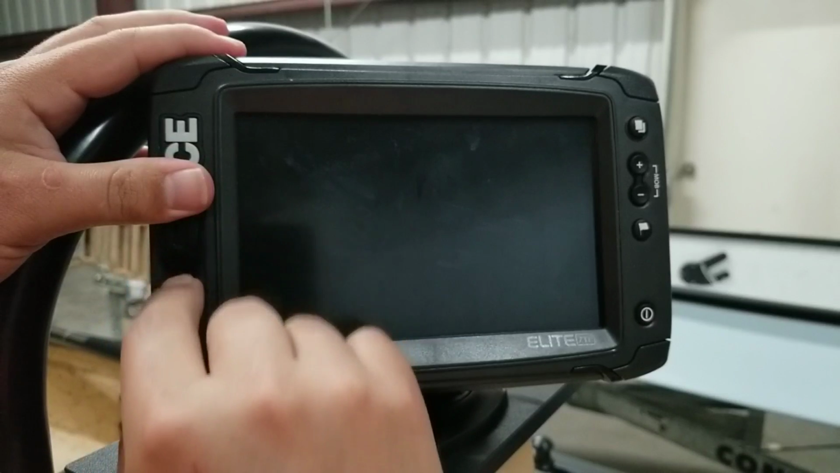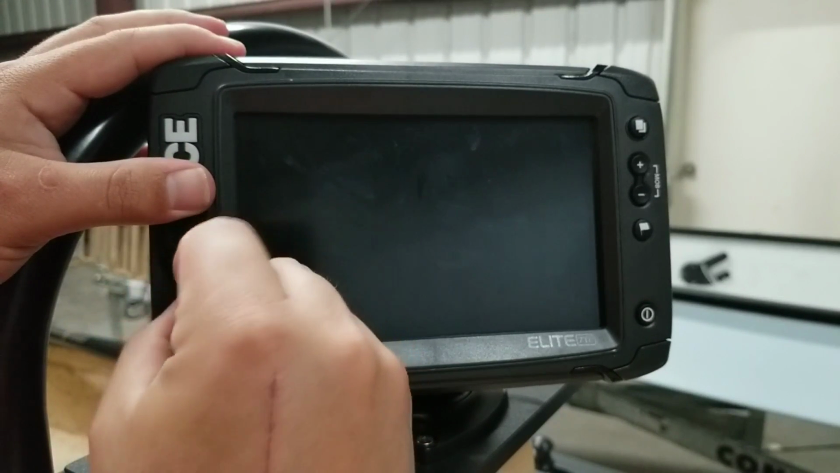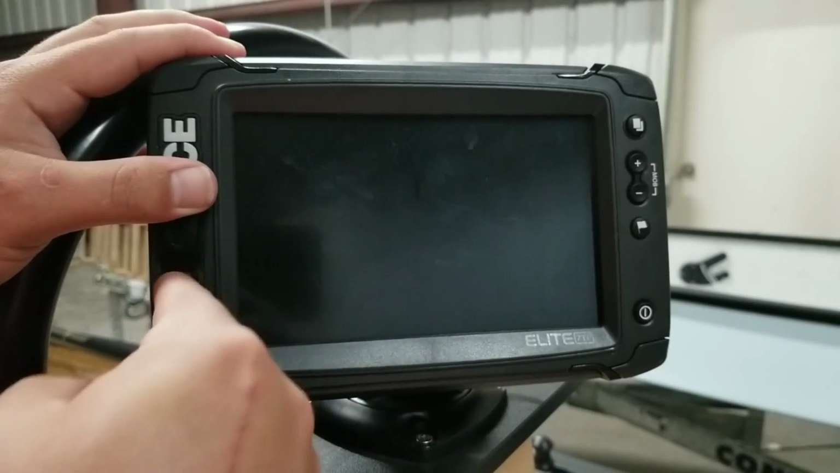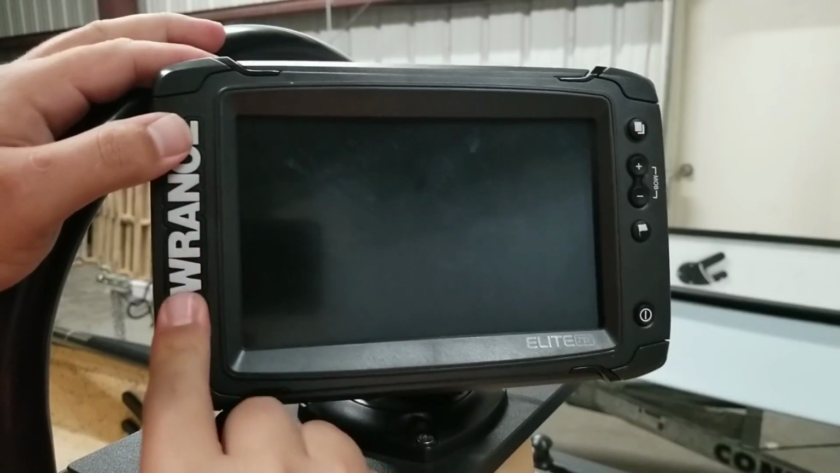Yes, this is a nice watertight, waterproof little container. Keeps your chips, your maps nice and safe. So push that in really good. Keeps it all nice and watertight.